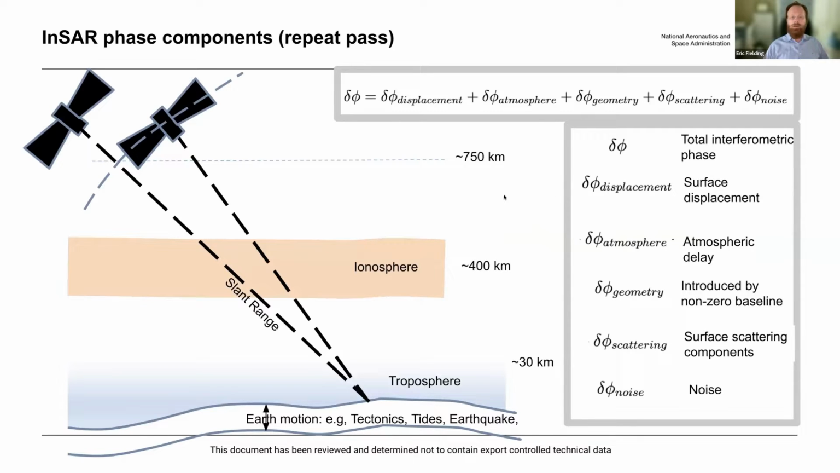So the key thing about InSAR analysis is that the phase that we measure, this difference in phase between the two dates, is a combination of a number of effects. There is the displacement here. That's what we really want to measure.